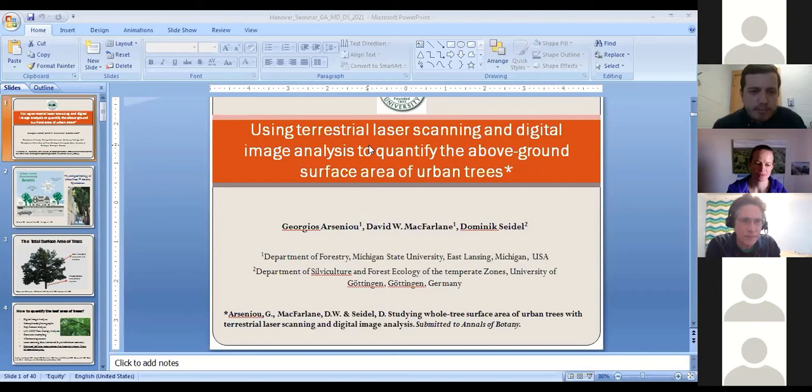So yes, I agree that it's not entirely the distinction between open-grown and forest-grown trees, but it's more accurate to say that it's a comparison between urban versus rural forest trees.